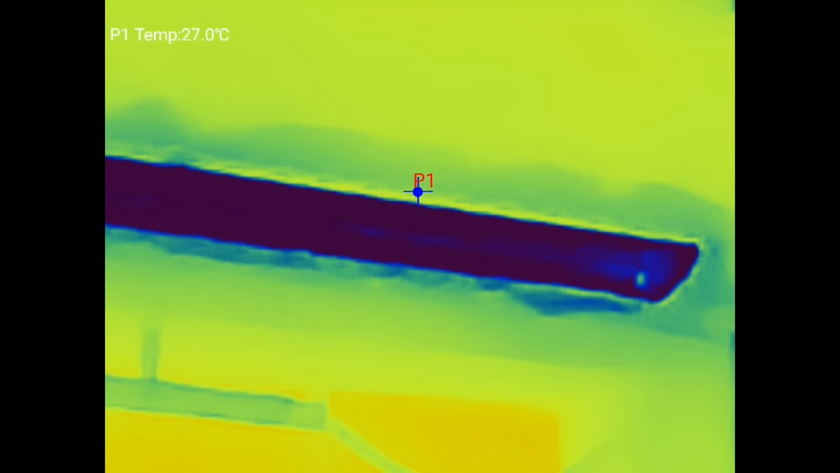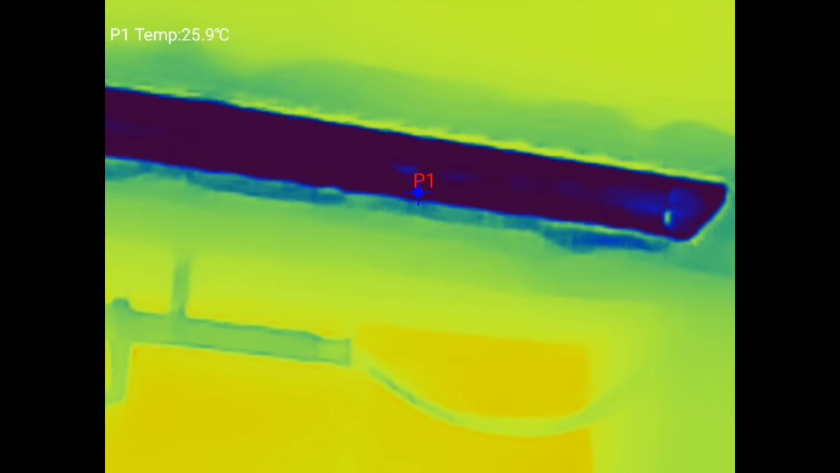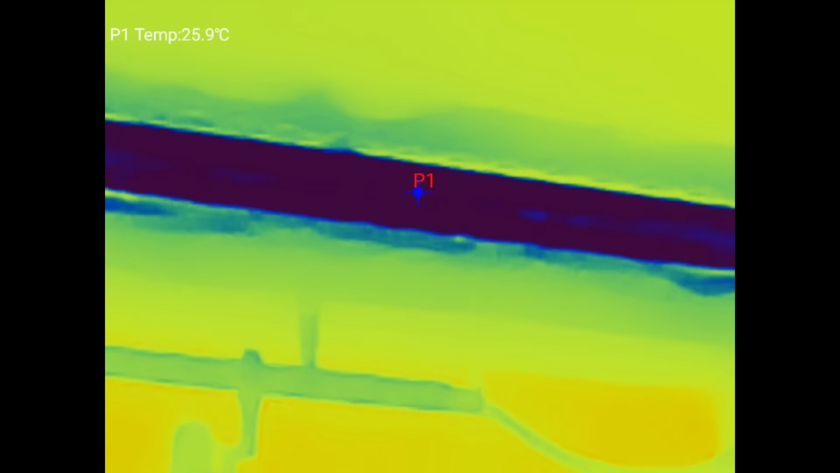Okay, and I can also zoom in. So look, this now has a zoom facility. Again, I can click a point on there and I can see the temperature it's telling me on the screen there. Okay, so this has a zoom as well. I'll just zoom back in. You can see there, in fact, is Detlef. Okay. Smoking hot, right? Smoking hot.